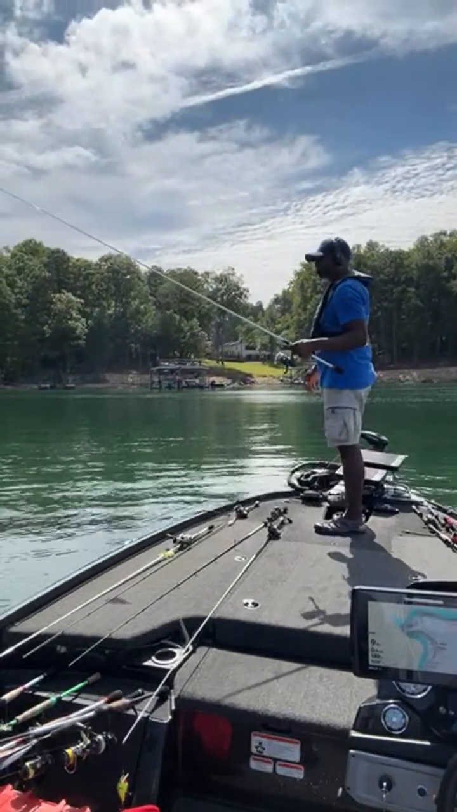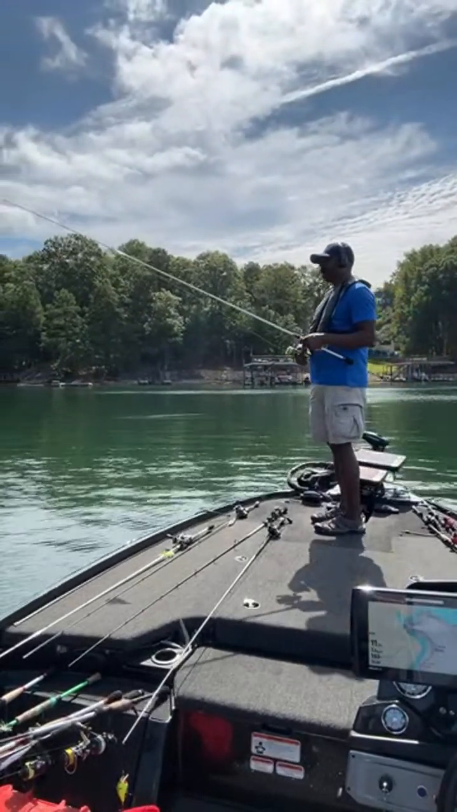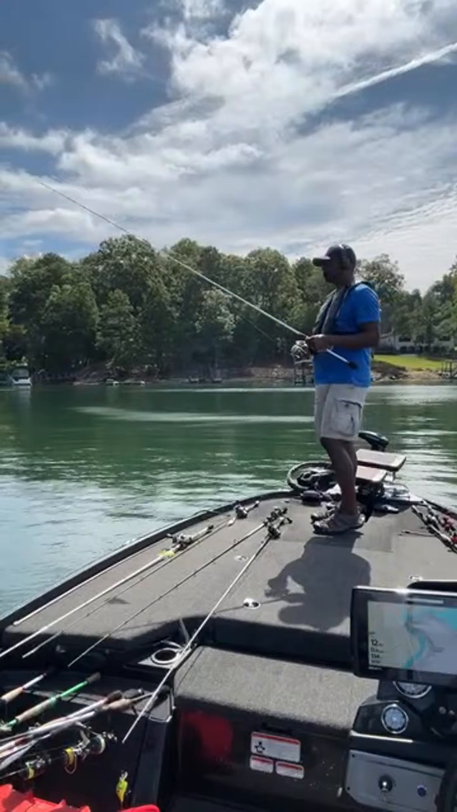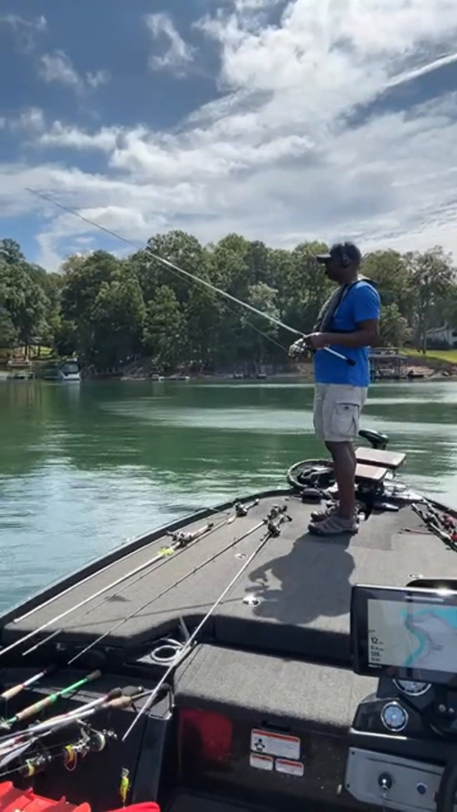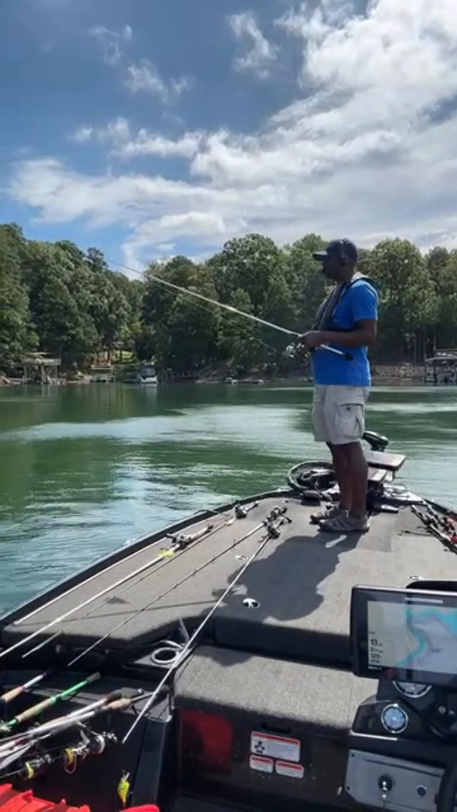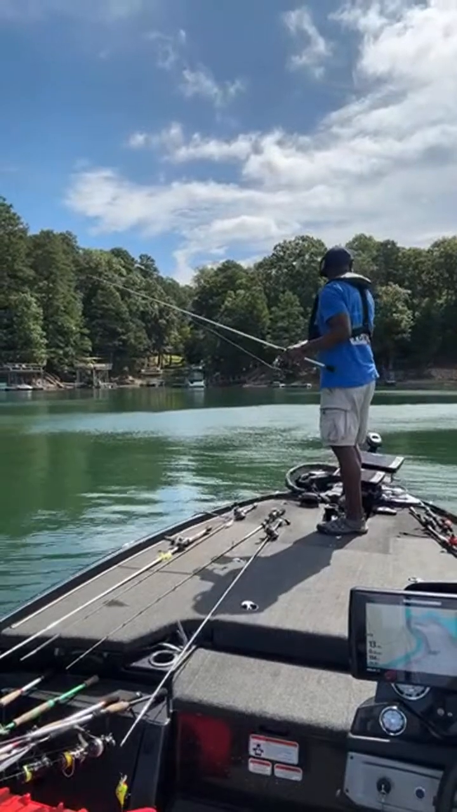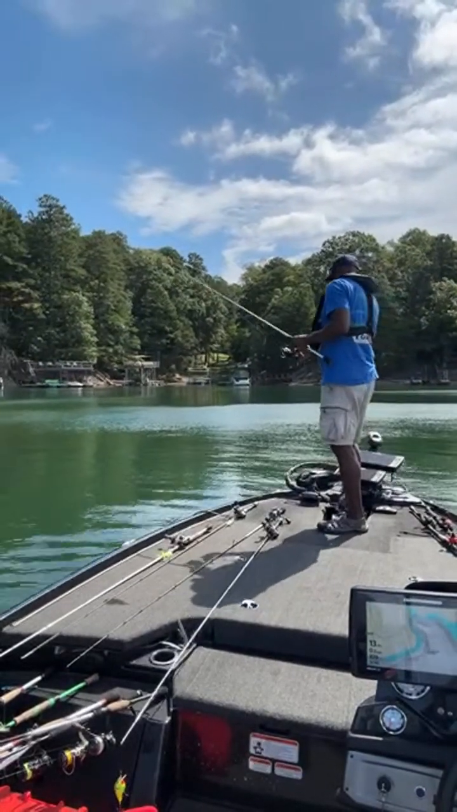I'll just give it some time to kind of flutter down. I'm throwing this on a 1/16 ounce shaky head hook, shaky head jig head. So I just give it some time to let it flutter down, see if anything wants to come and pick it up. Nothing's picking it up, so we're going to keep on moving.